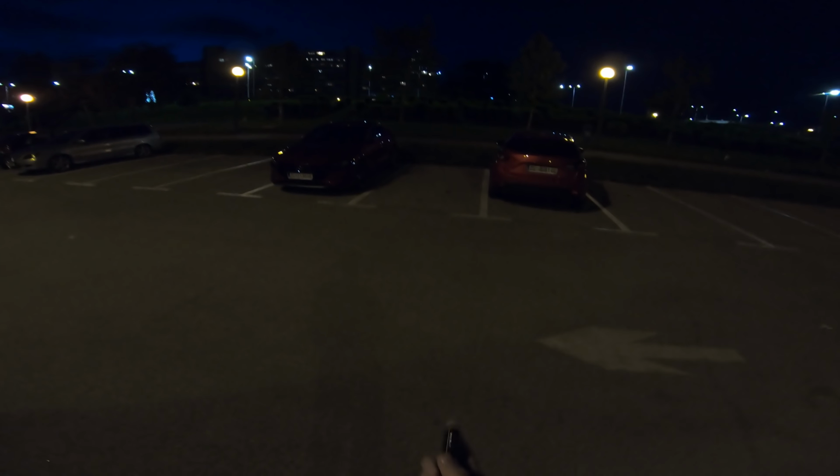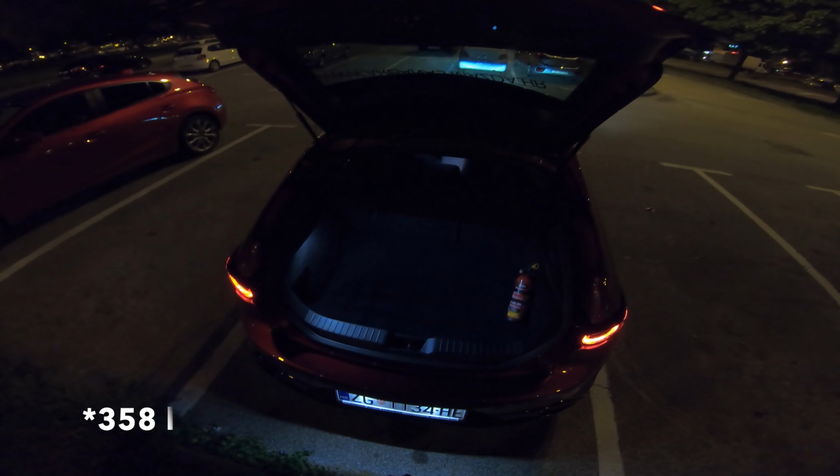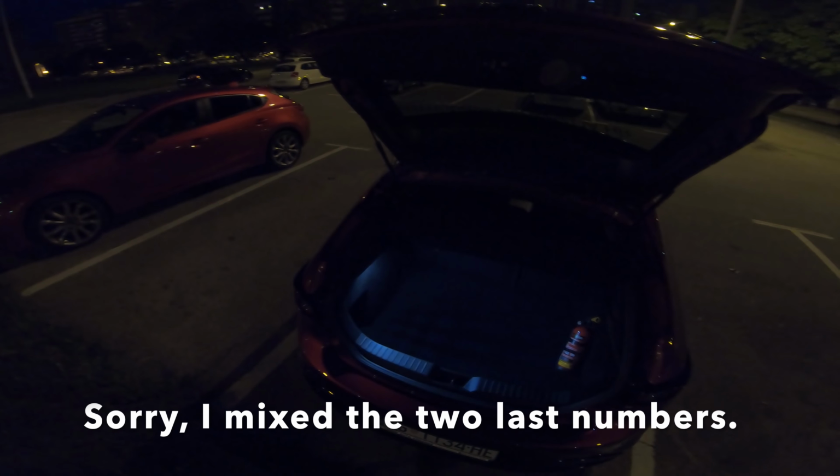In my in-depth review during the day, I haven't mentioned the space because I was somewhere where there was an internet connection. I got this car at the last moment. So this is 385 liters of space. I don't think it was changed from the last generation. It is decent space, but honestly, it could be a little bit bigger.